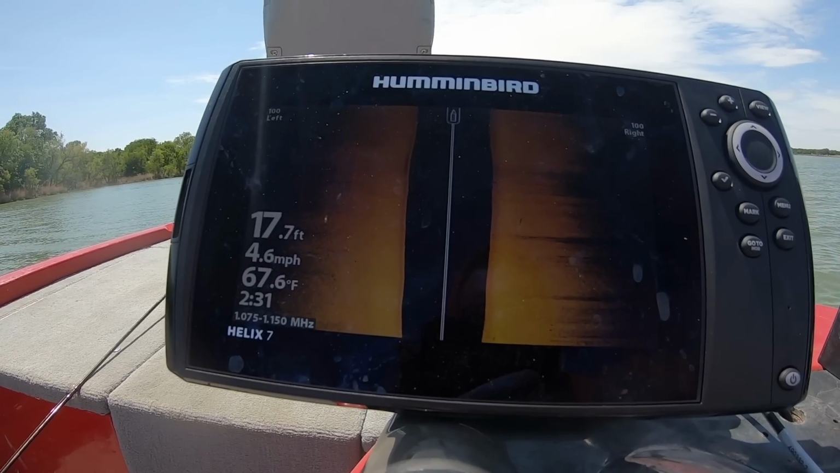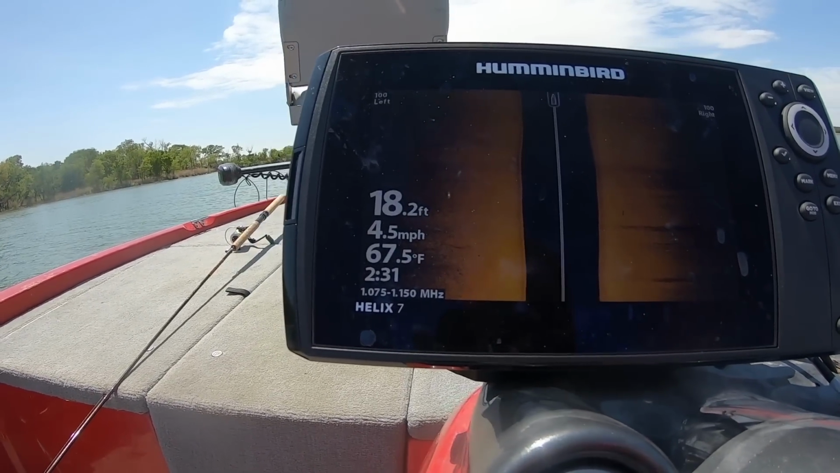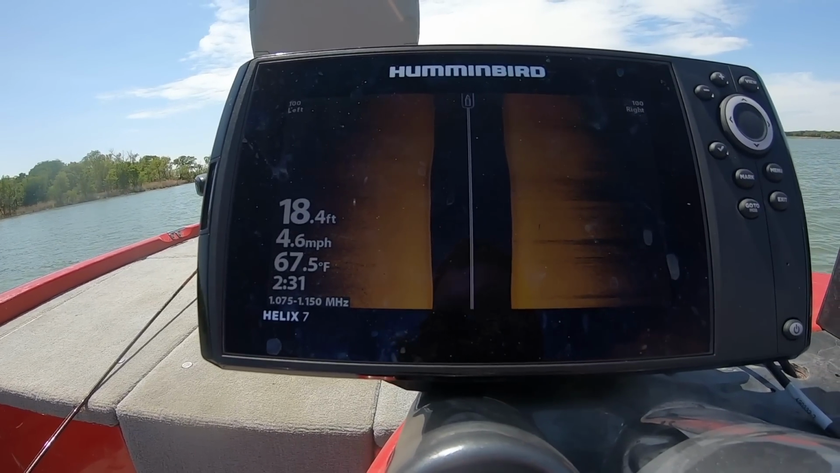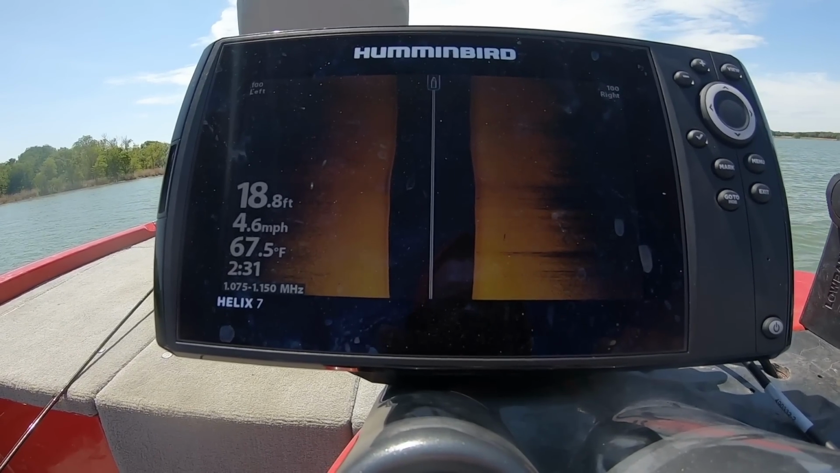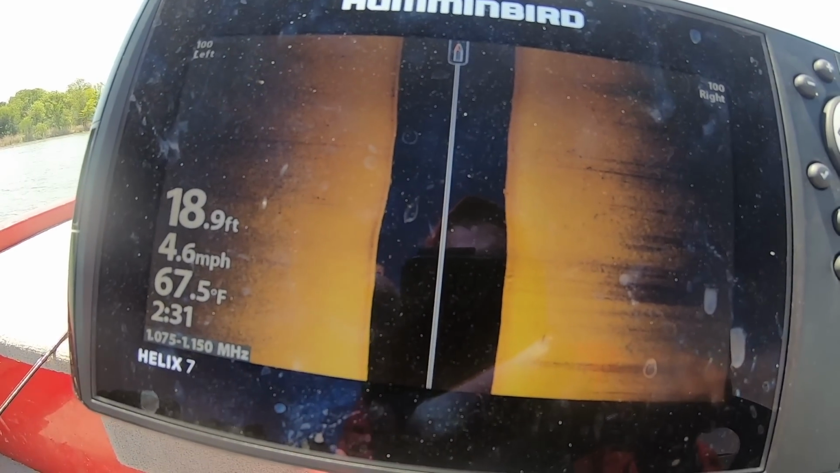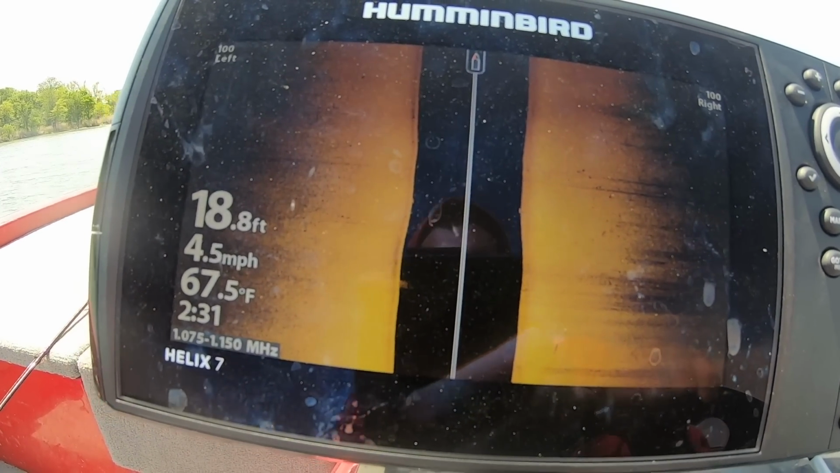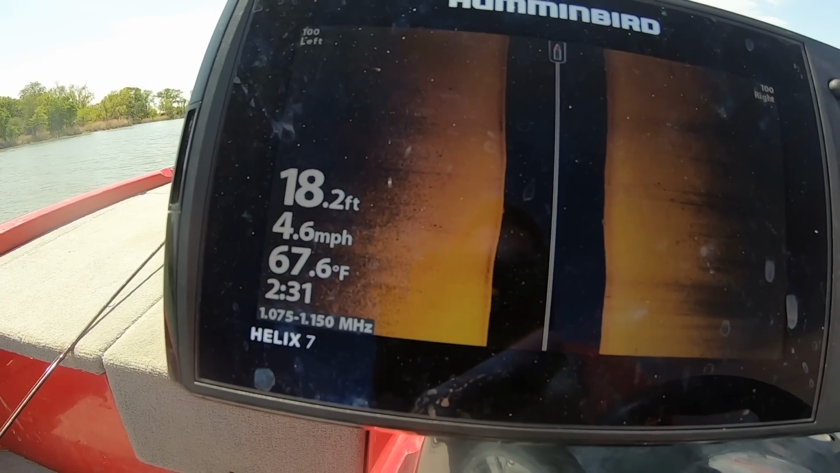You see dots, anything like that. Try to keep it between like 4 and 5 miles an hour.